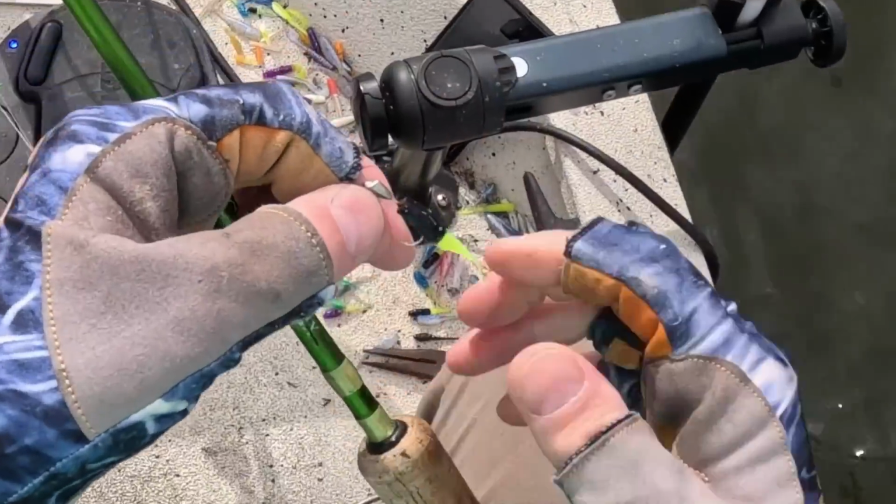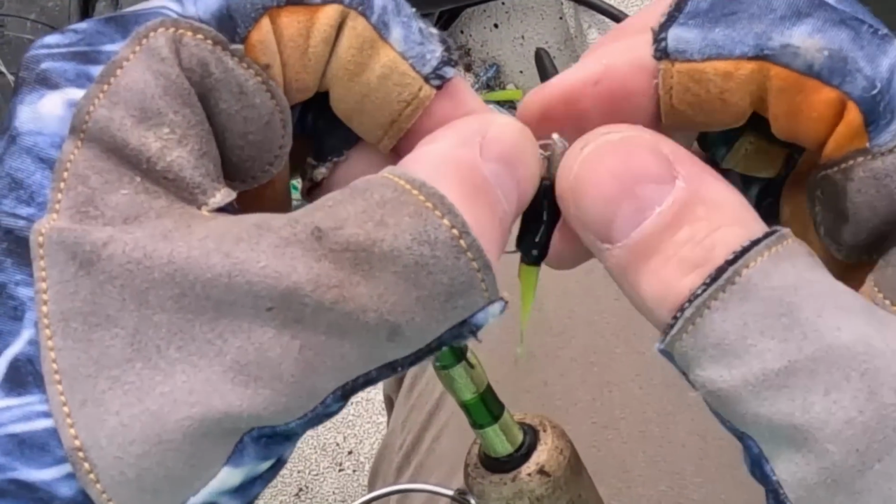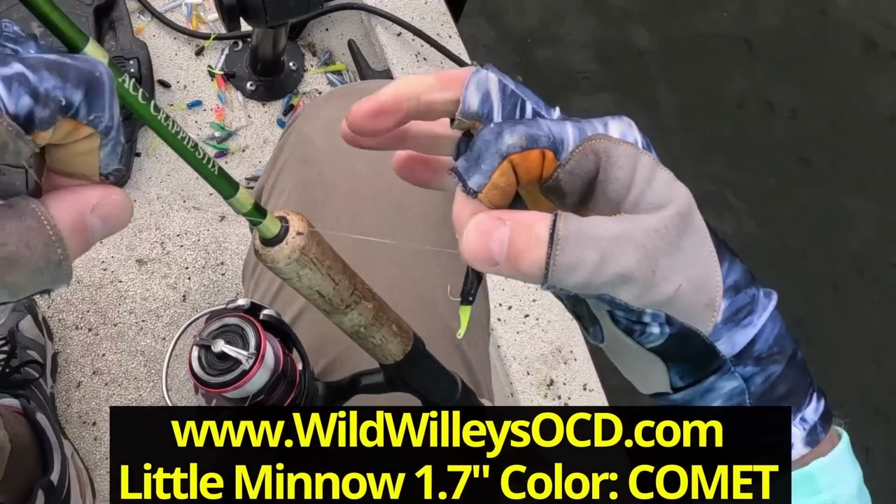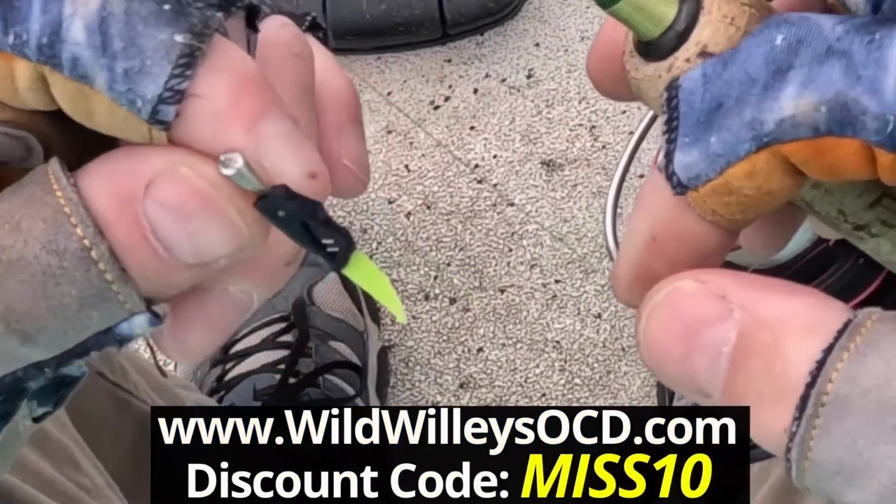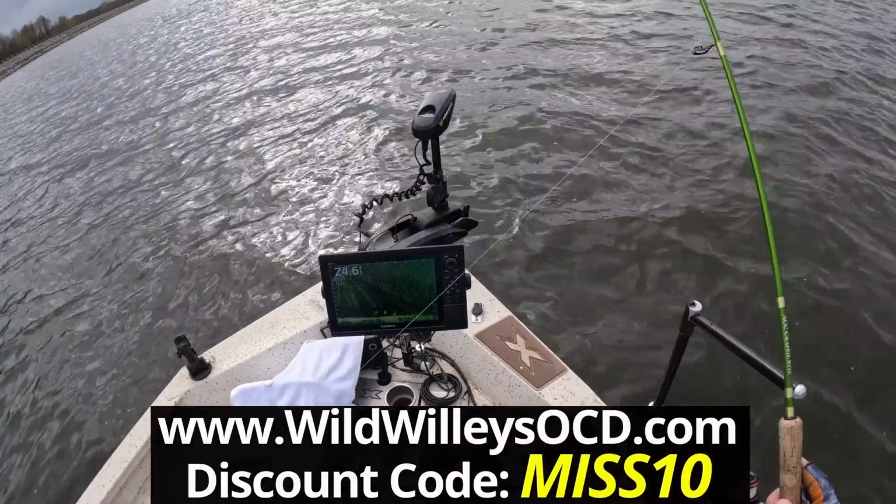All right, we got this little 64th ounce crappie magnet, nickel plated head with a Wild Willie's OCD bait. Kind of modified it a little bit. Awesome baits. All right, let's catch another.